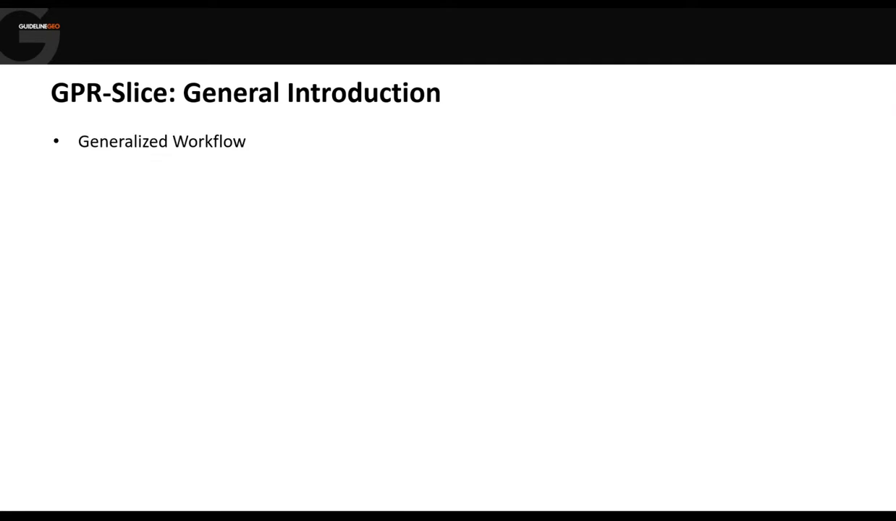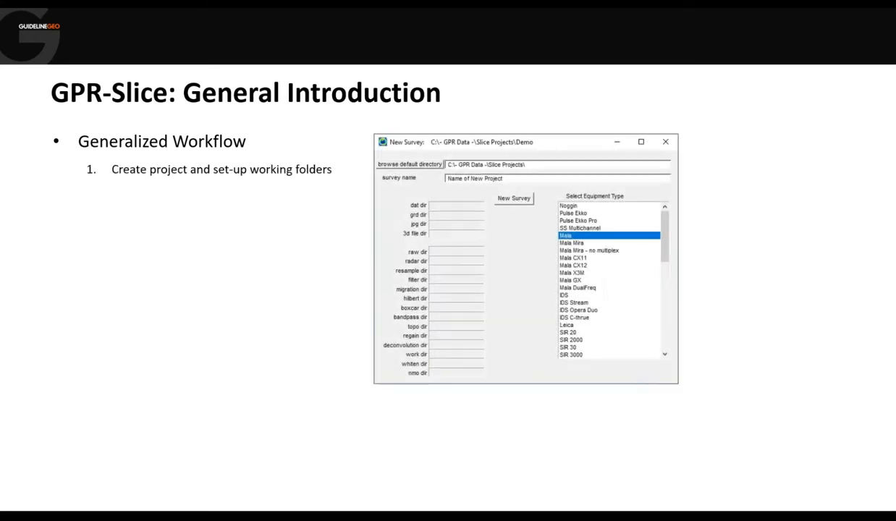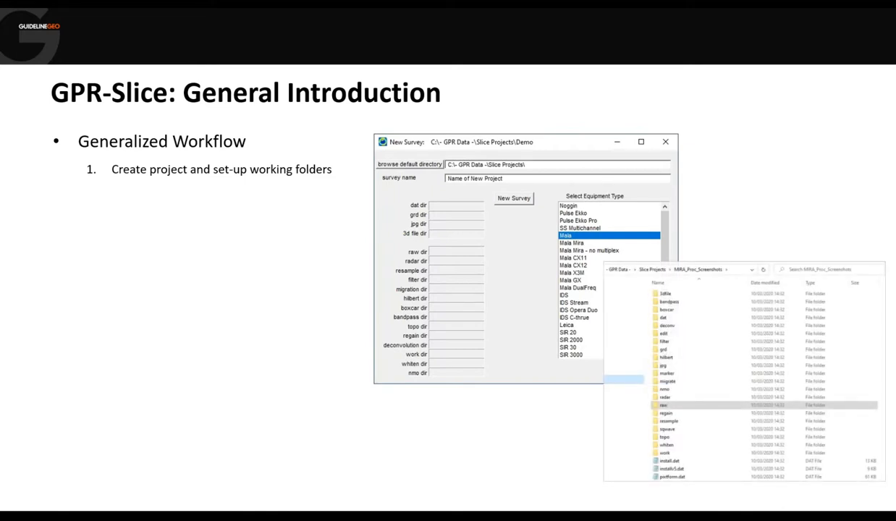So let's have a look at the generalized workflow. It doesn't really matter what kind of data you're processing. The main steps tend to be the same. And so the first thing to do is to generate a working area. So this is just a set of folders in which our raw data and our processed data and our exports will all be kept.